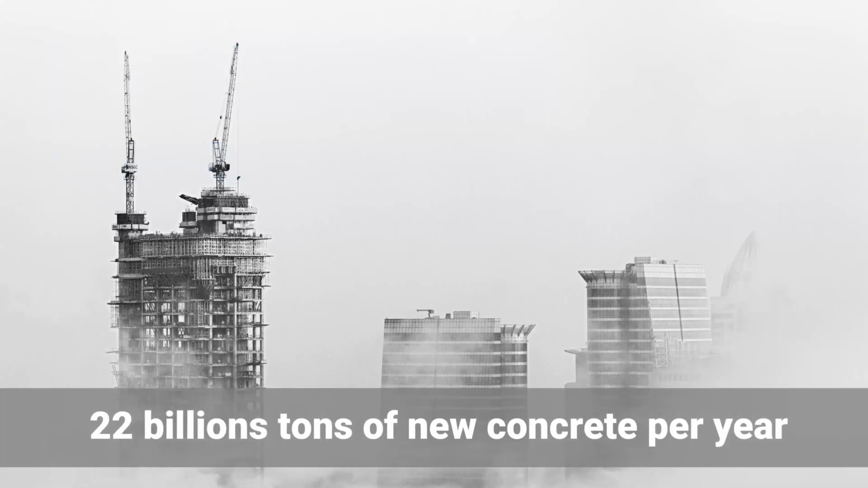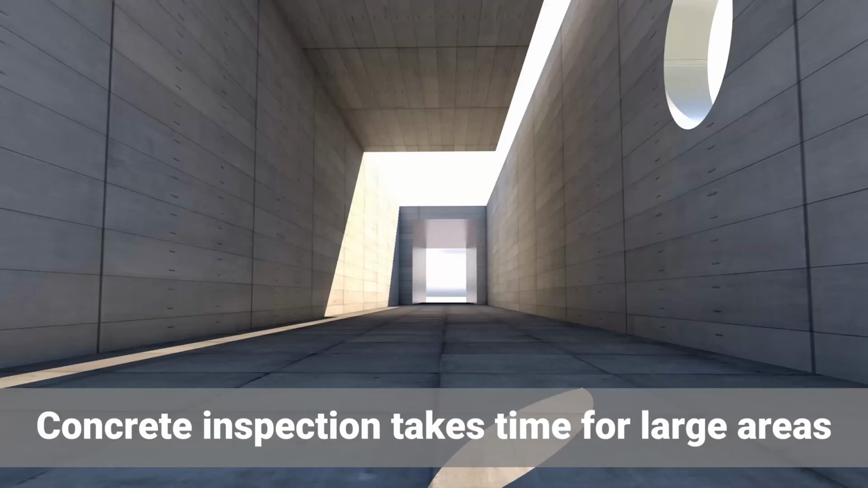Every year, about 22 billion cubic meters of new concrete is being used for new structures. So getting to know what is happening with this concrete is essential, and thus concrete inspection is required during several phases of construction, or even a number of years after its completion. As you can imagine, concrete inspection takes time, especially when you deal with large areas. Or to rephrase that, it used to take time until today.